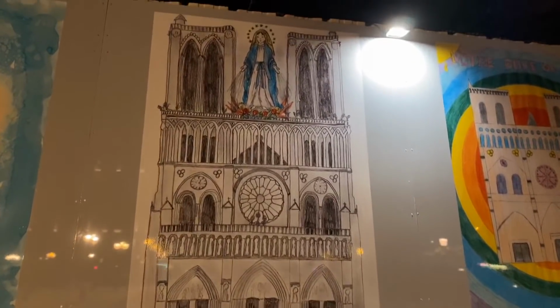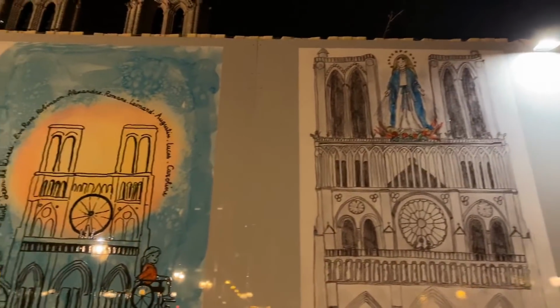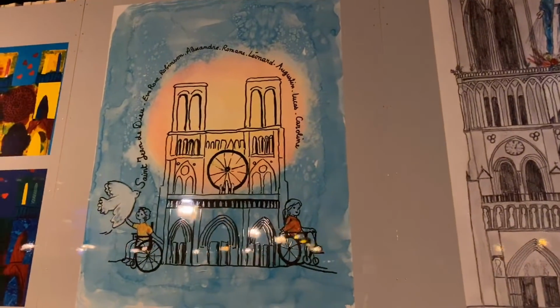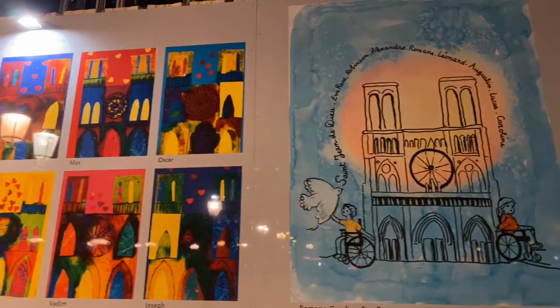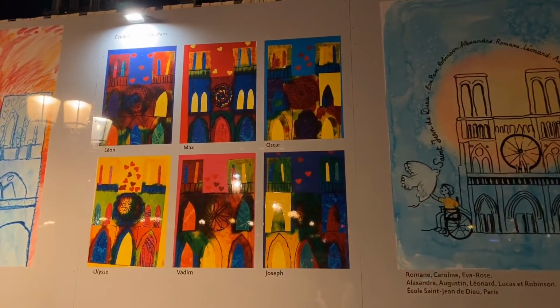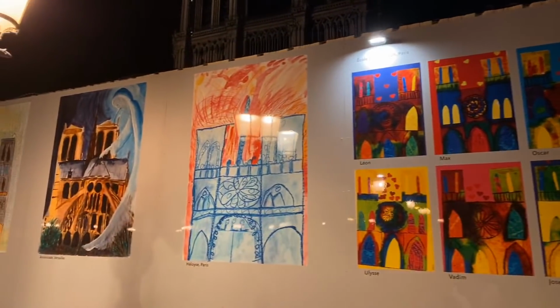So you can see there we got the Notre-Dame, Our Lady at the top there. So a nice little tribute, which this is the first time I'm seeing it. This little series there. And some of them represent the fire.